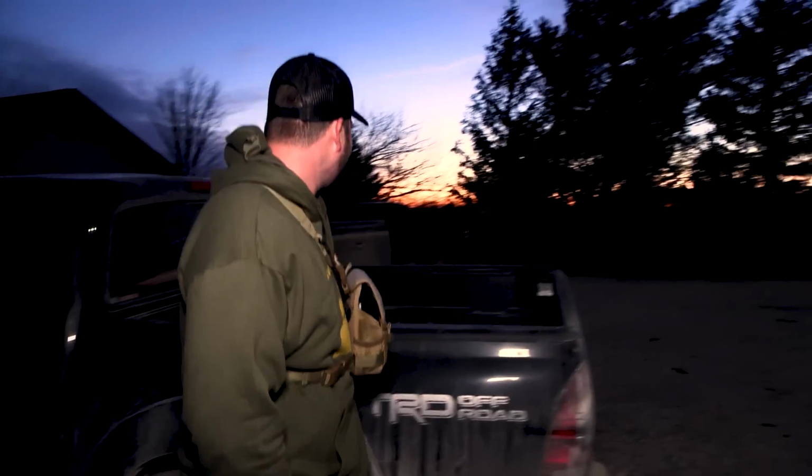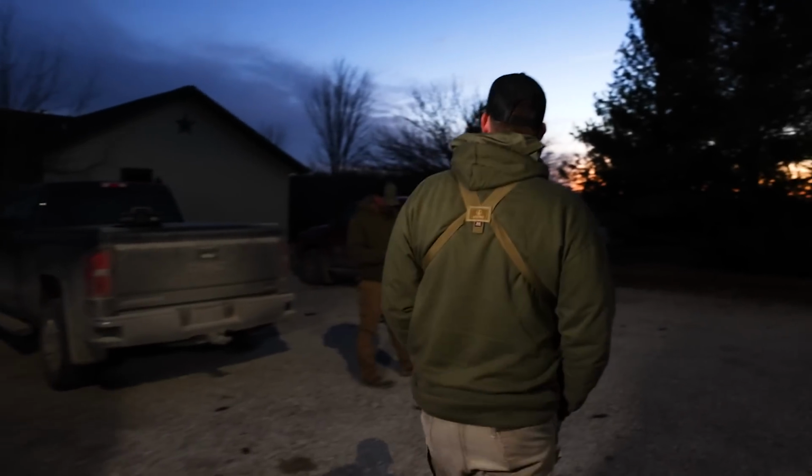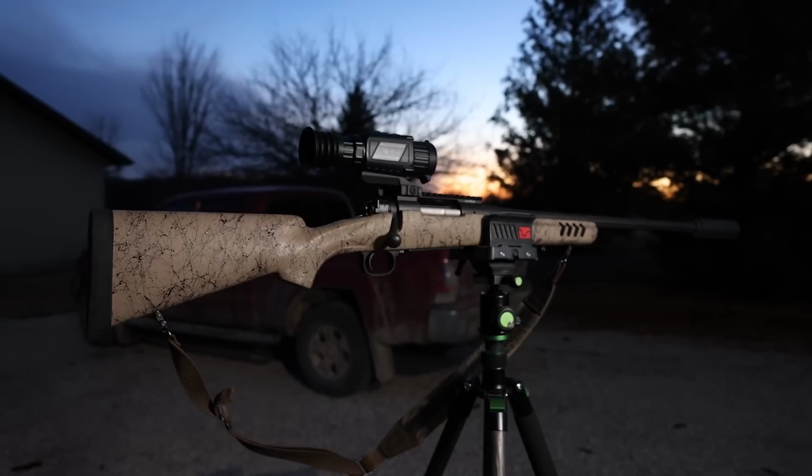Are you guys ready to go coyote hunting? We're ready. Wade looks like he's ready. Wade's ready. Loading up, dude. Wade's loading already. I'm excited.